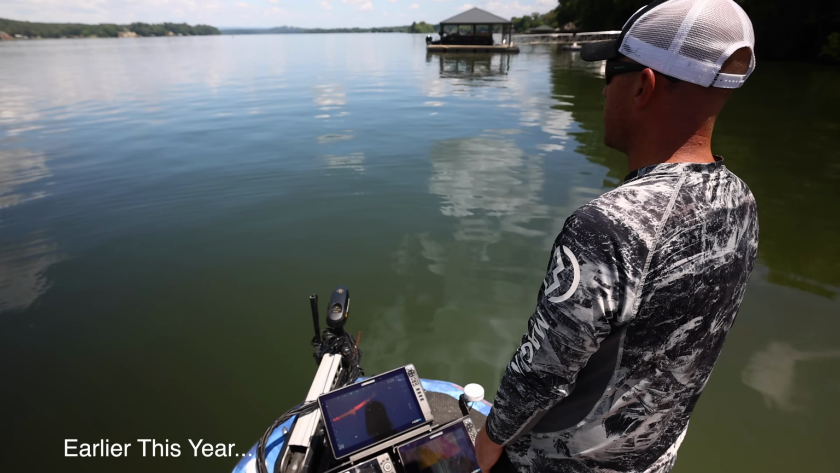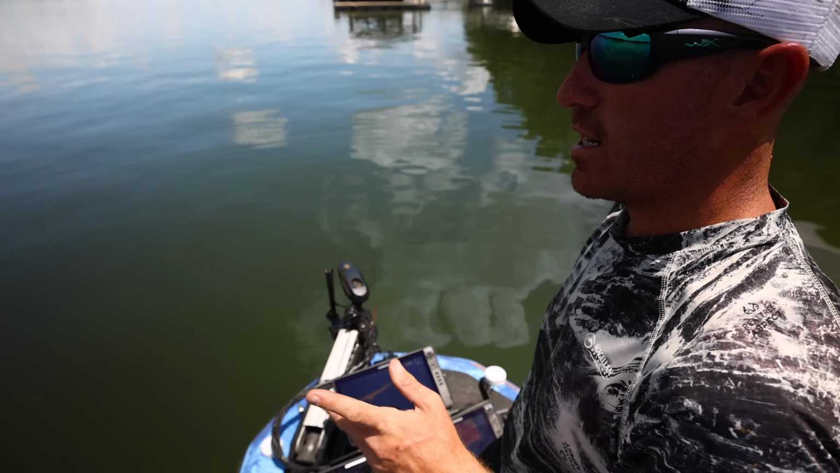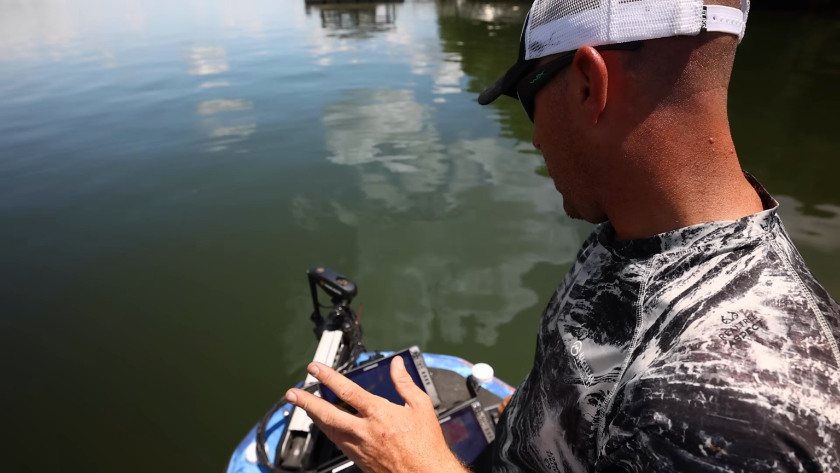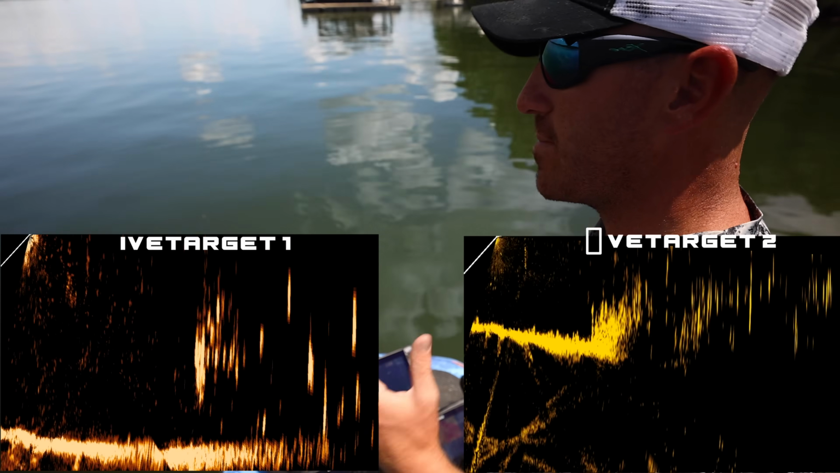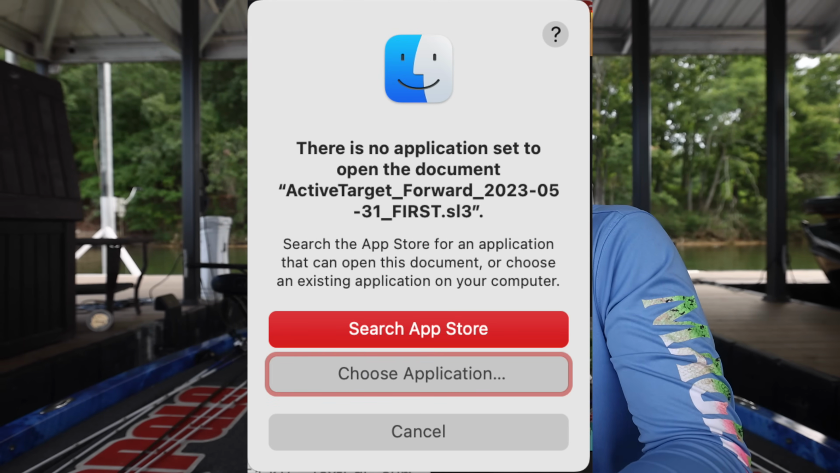I tried to do a video where I had both ActiveTarget 2 and ActiveTarget 1. I will say ActiveTarget 1 does seem, just my first initial thoughts, to do a better job in shallower water. It does a good job in shallower water. I filmed it on my boat at one point in the middle of summer, and somehow the footage got lost. So I'm sorry about that,